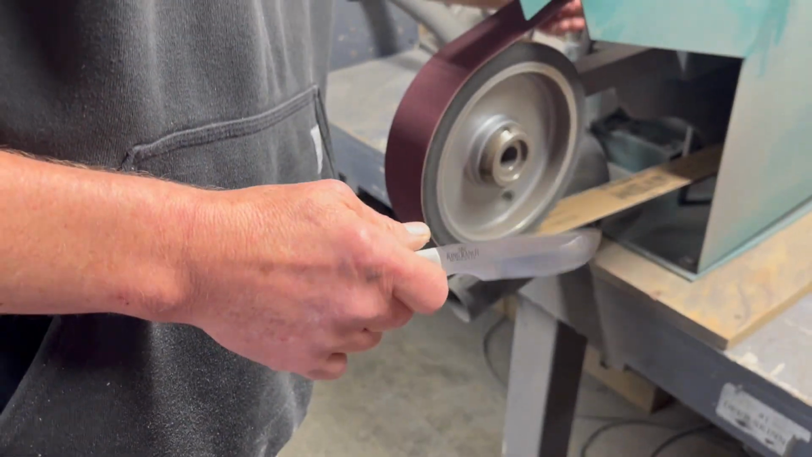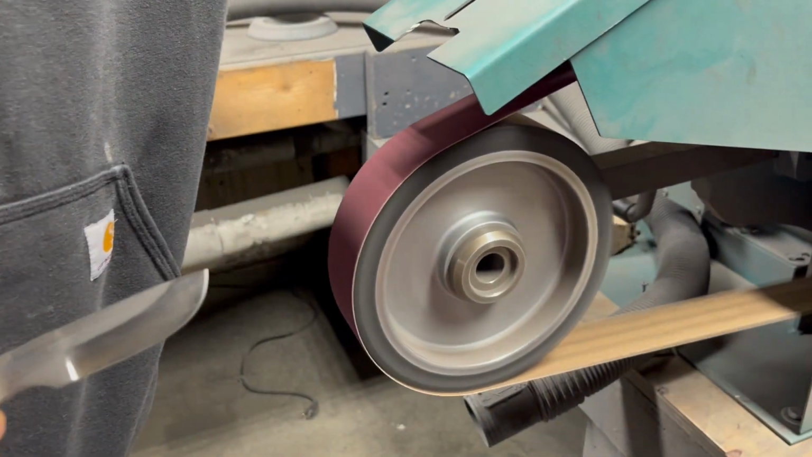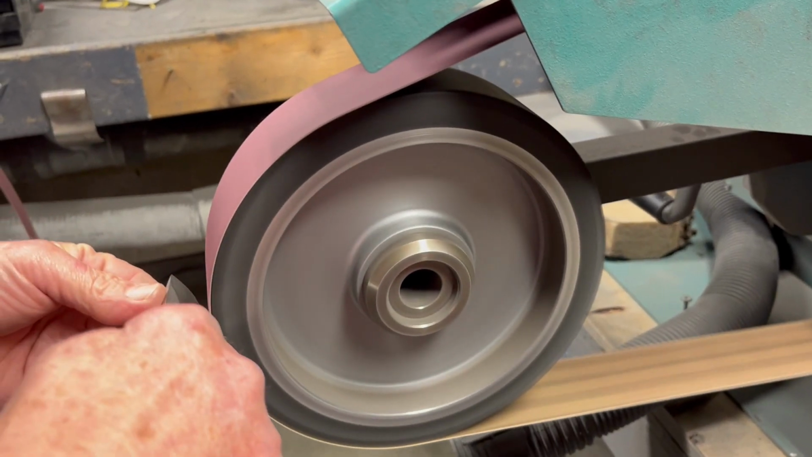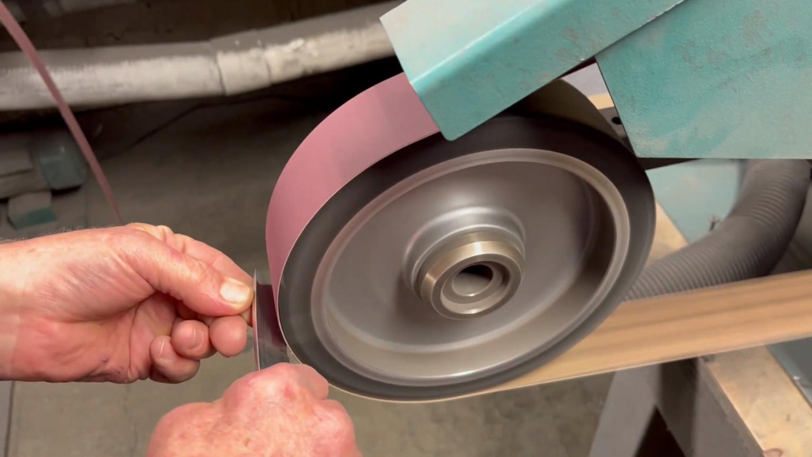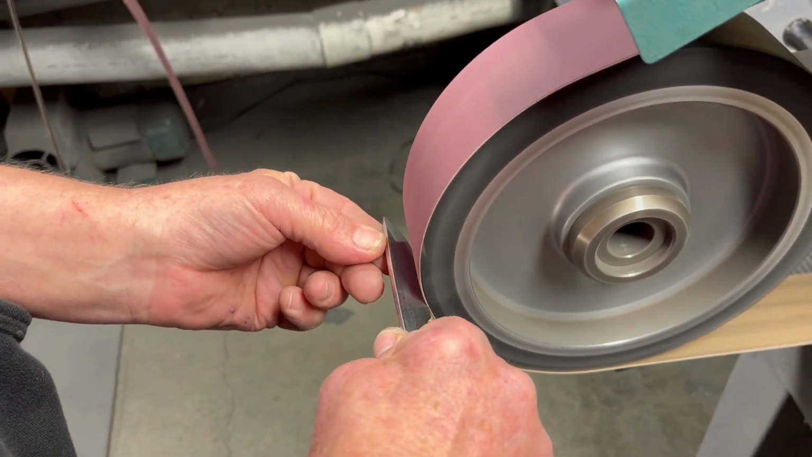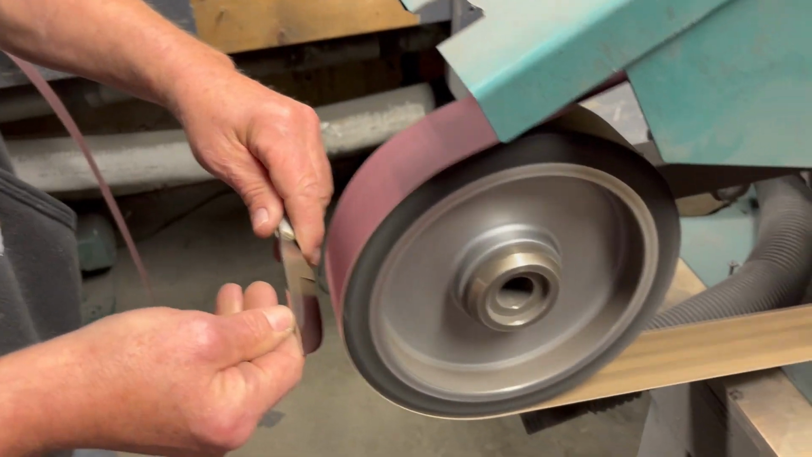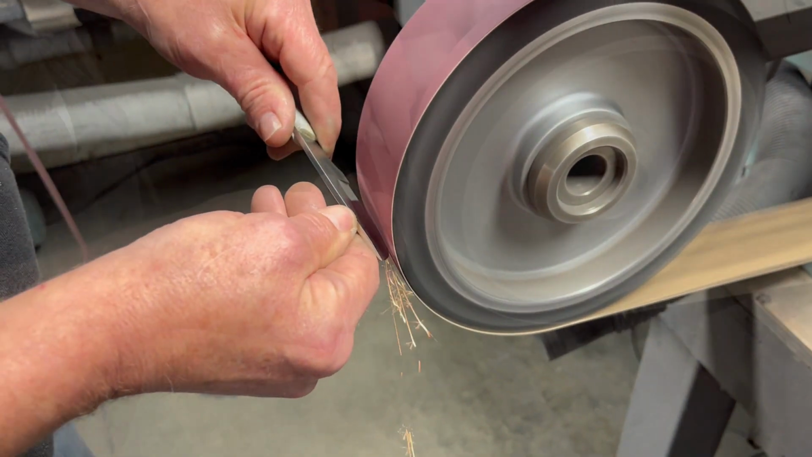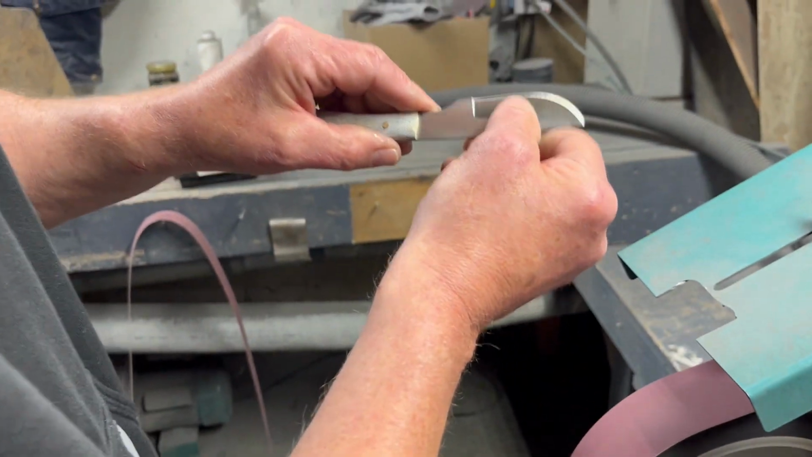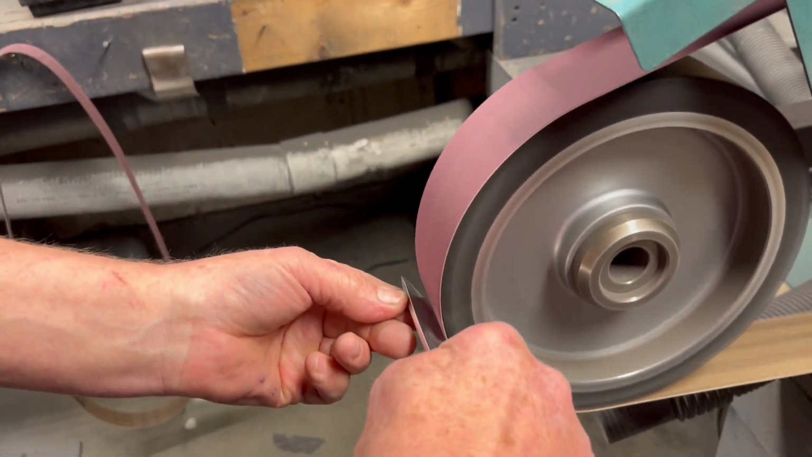Start out here with 180 grit. And this is the factory edge on it. I usually wear a face diaper, but I don't have it right now. Start right here. You just want to follow the contour of the blade down. This is called the reveal, which is the edge I'm putting on. Just to get both sides of the blade, the reveal, even. Now this is a little deeper, so I'm going to even it out.